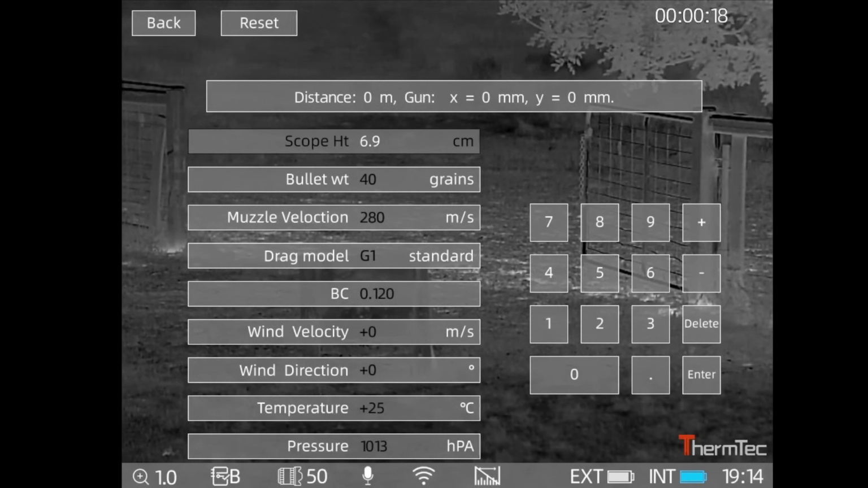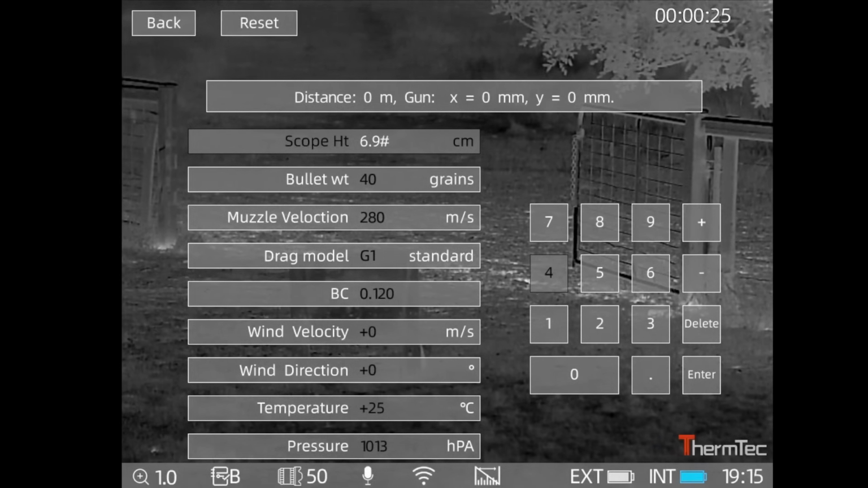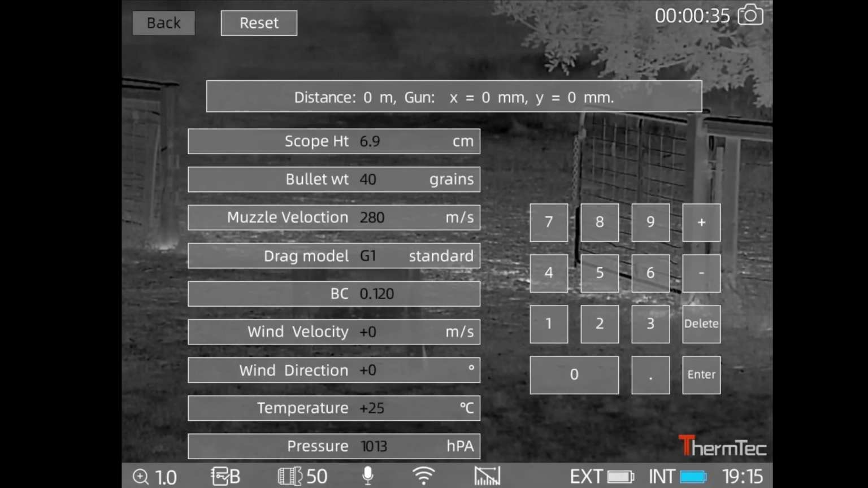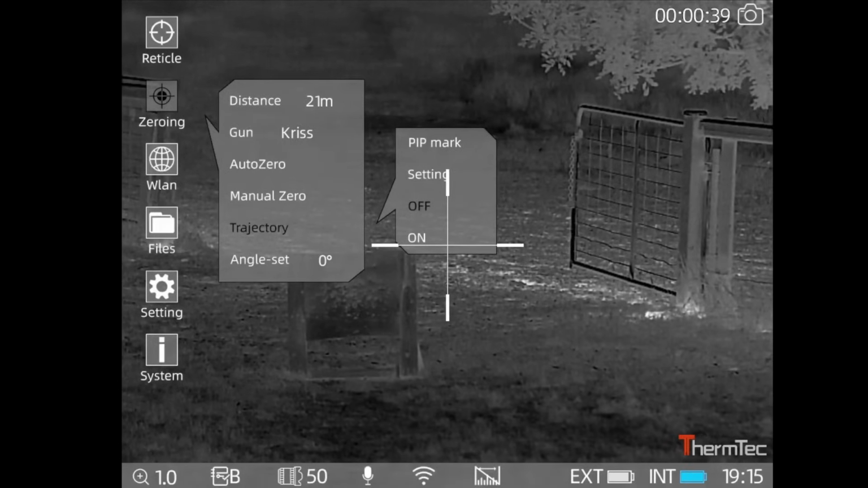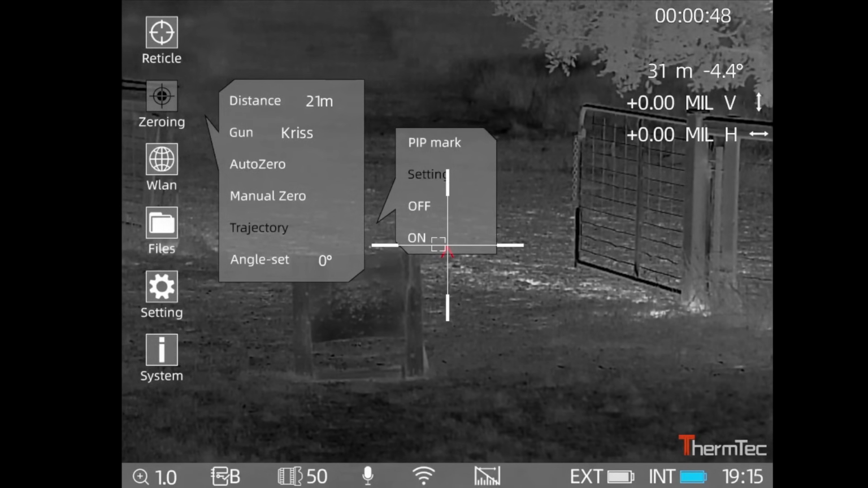Okay, so anyway, I'll get out of that long pressing the menu. Oh no, I did this mistake last time. If you go through there, you got to go right through to the enter, and when you go up, scroll up until it highlights the back button up the top, and select that to go back. You turn it on, and that gives you a hash mark at the bottom.